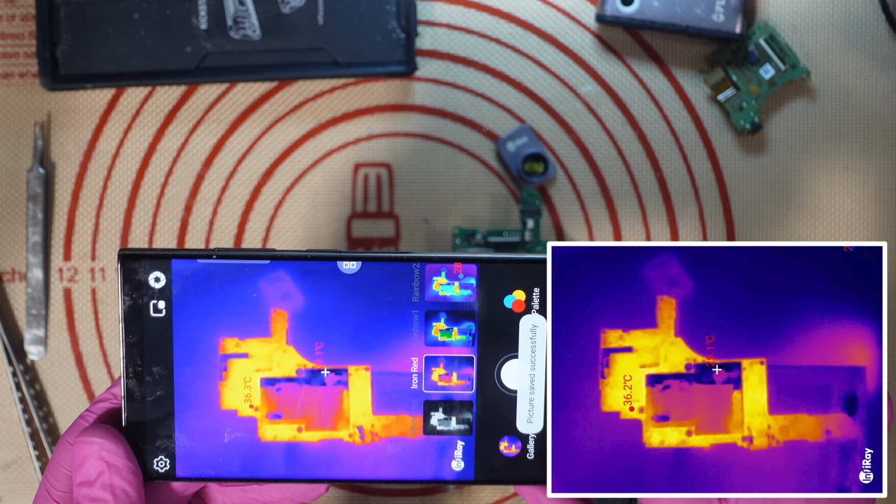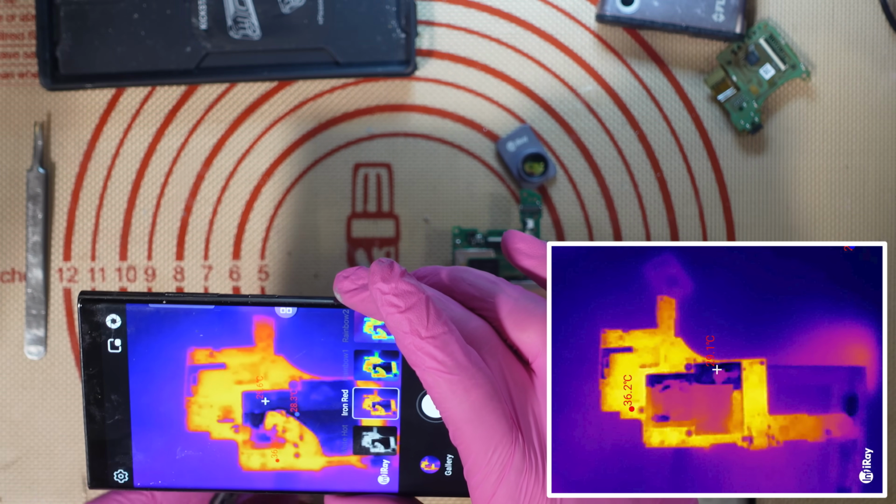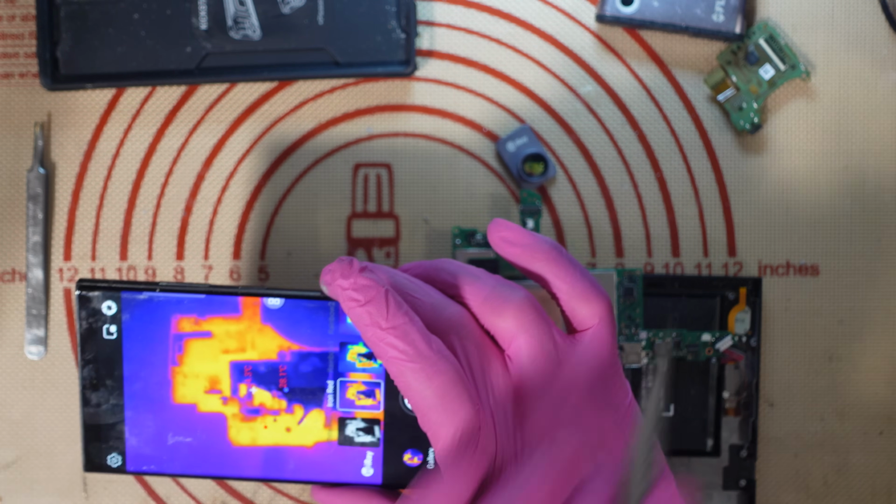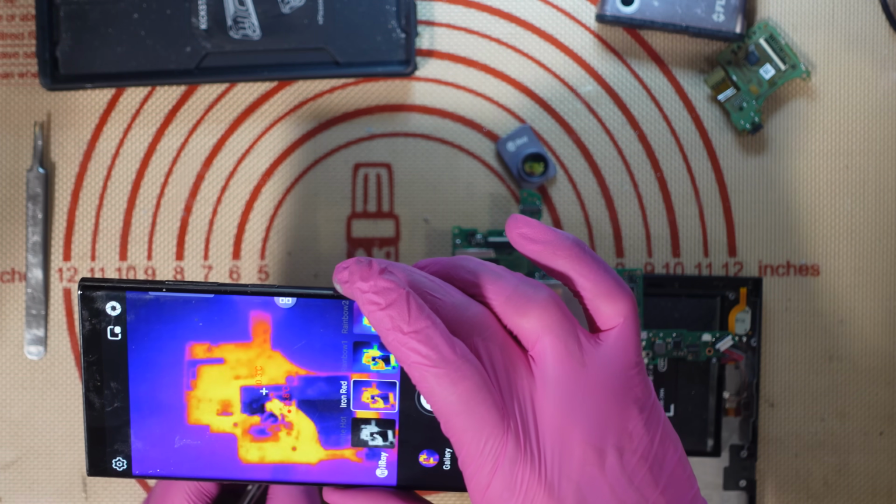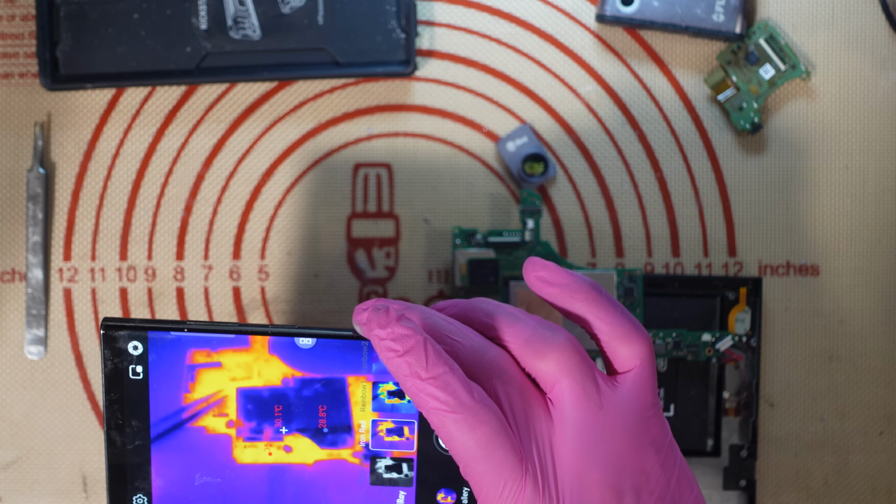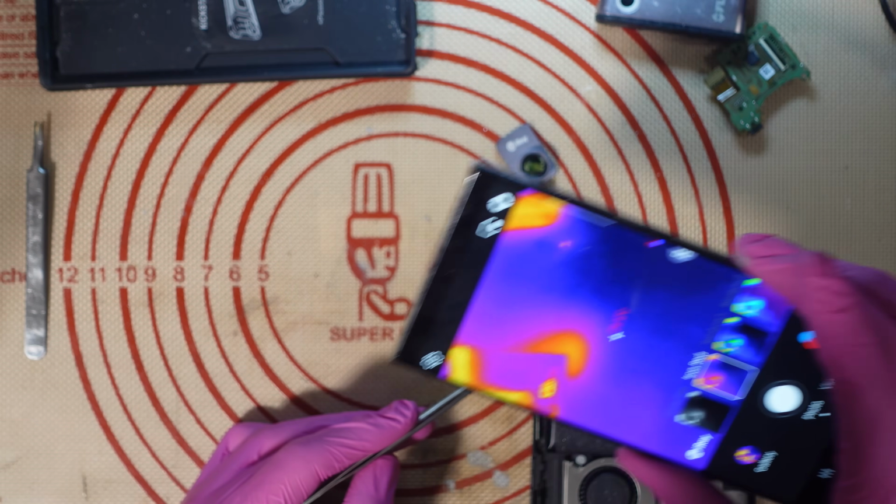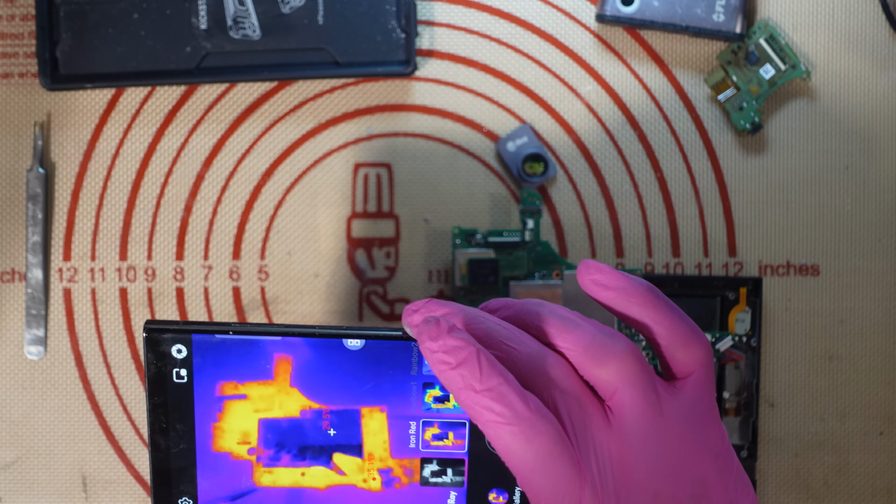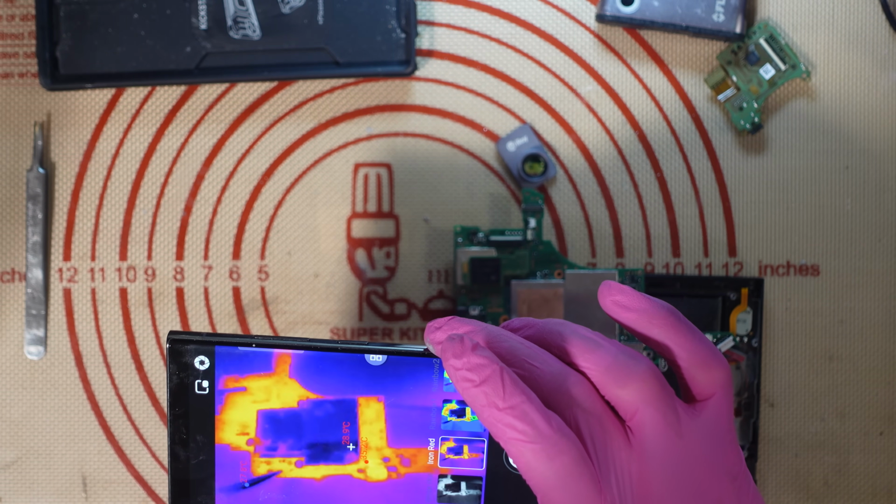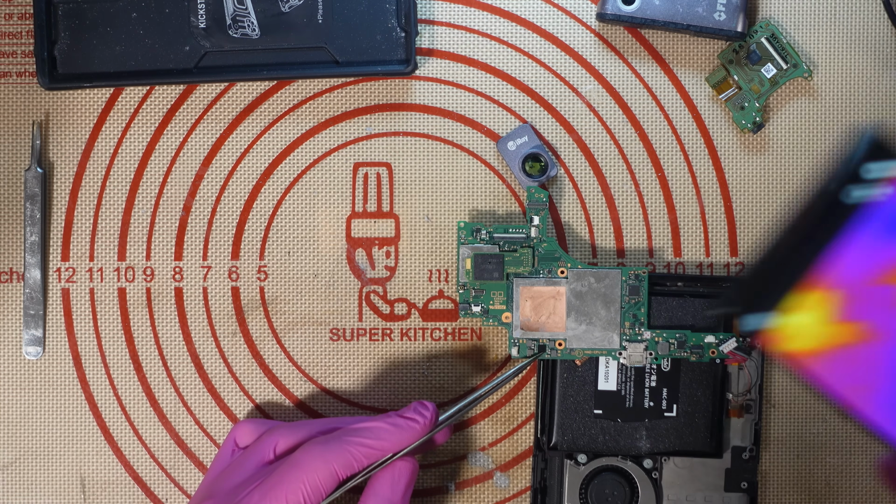Take a picture of that. There we go. The one thing I do like is the fact that I can pretty much pinpoint the location of components. So now the phone is obscuring my view the same as it was with the FLIR camera. But if I want to pinpoint this picture here, I do need to... I just needed to get my bearings. Hang on, no, I wasn't nowhere near. I was trying to touch that. So there is the chip.